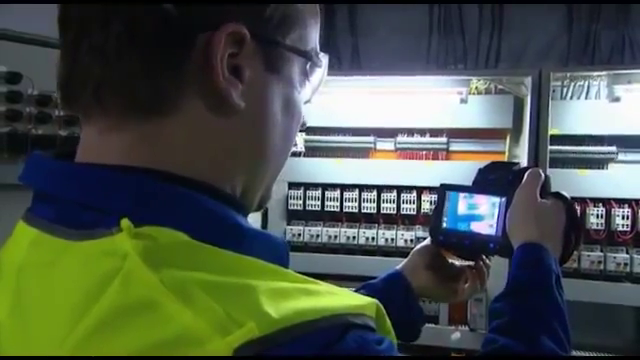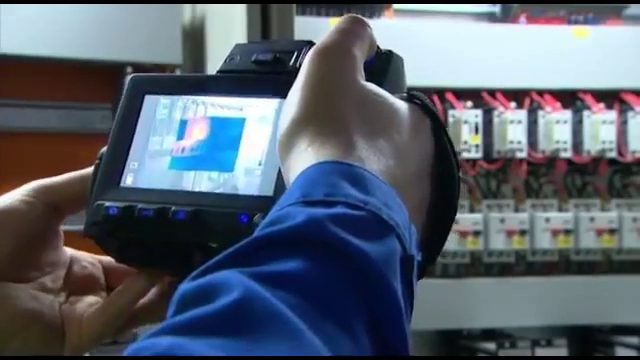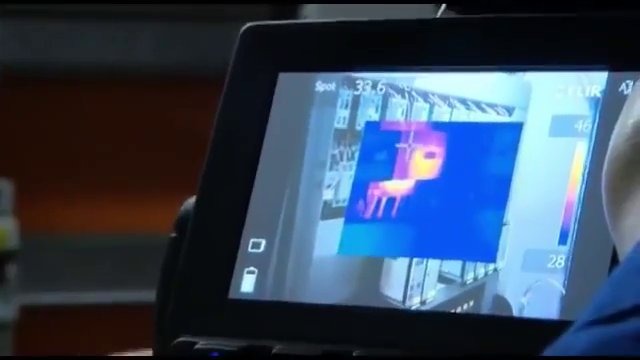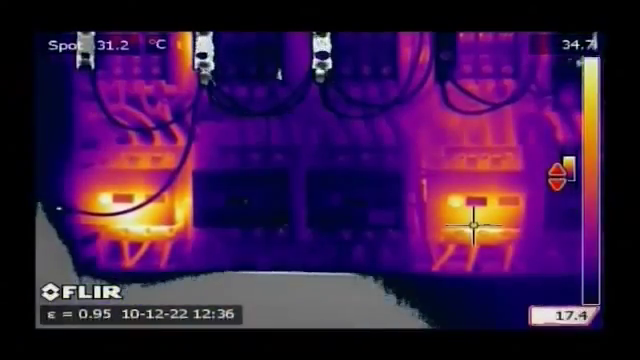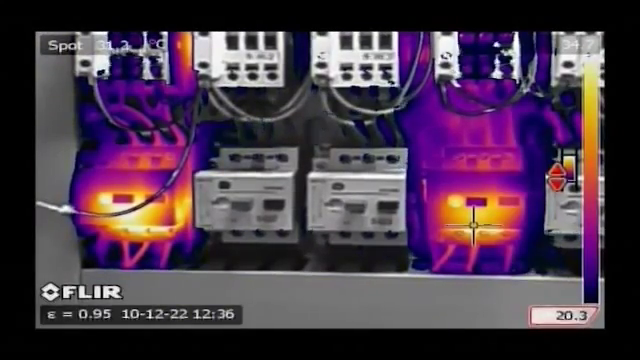Useful features include a touch screen, scalable picture-in-picture, which makes it easy to locate areas of interest, thermal fusion, which merges visual and thermal images to offer better analysis.